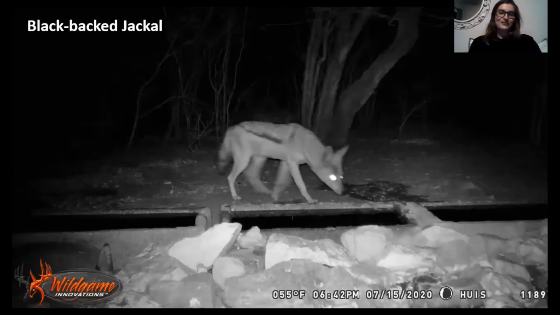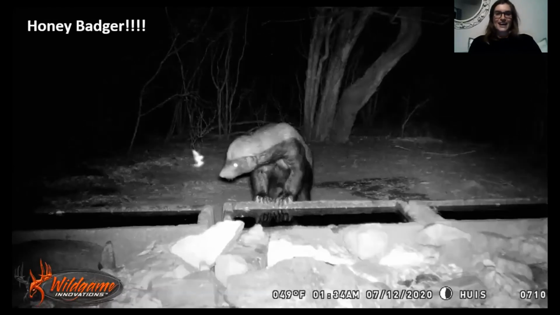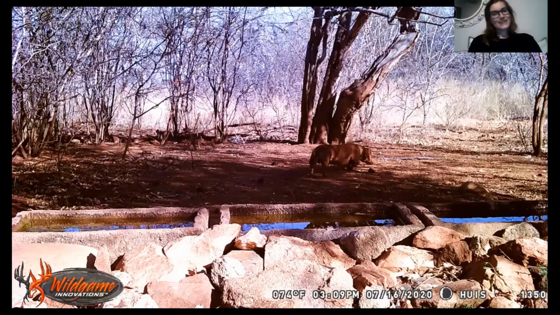Very cool for me was this black-backed jackal. He actually came around lots of times to visit. And the next one is the coolest record for me that I found during July. It's a honey badger. So that's very cool. Very exciting to know that they come so close to the house, and not scared at all. And then, of course, you also get further surprises, like your neighbor's sausage dog.